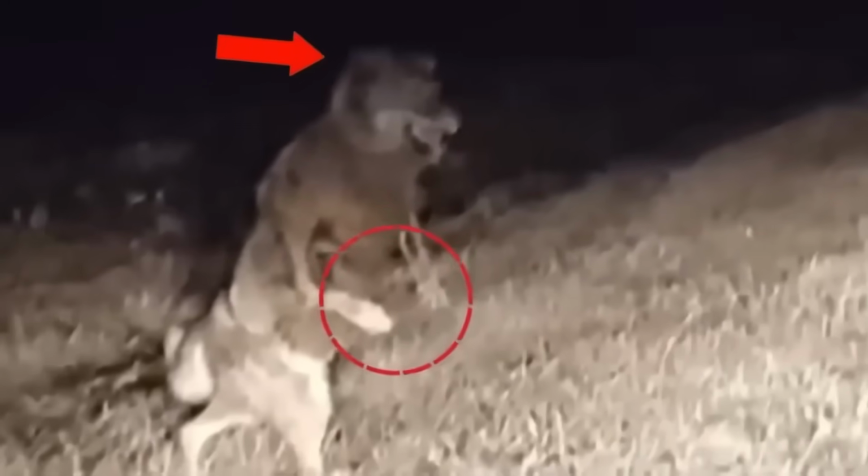The identity of this mysterious wolf-like creature remains shrouded in uncertainty, leaving us all intrigued. Share your views on this strange wolf in the comments.